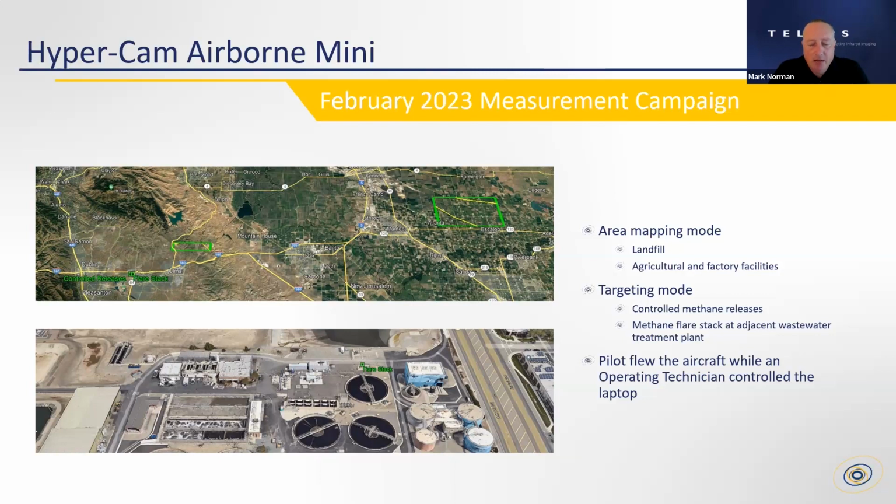So in the bottom image, you see a blow up of the wastewater treatment plant. You can see the 3 circular areas. Those are the water storage tanks where they're processing the water, and then the flare stack is called out in the green text in the bottom image. That's where I'm focusing today, on the data that we collected.